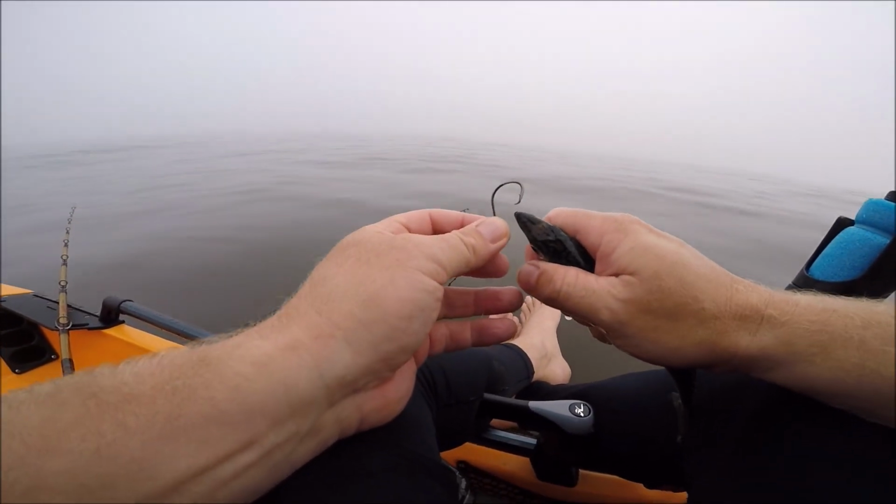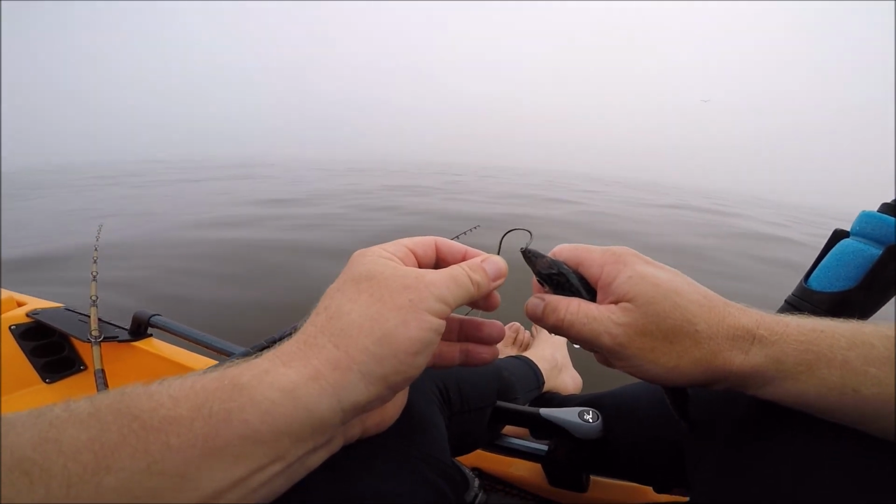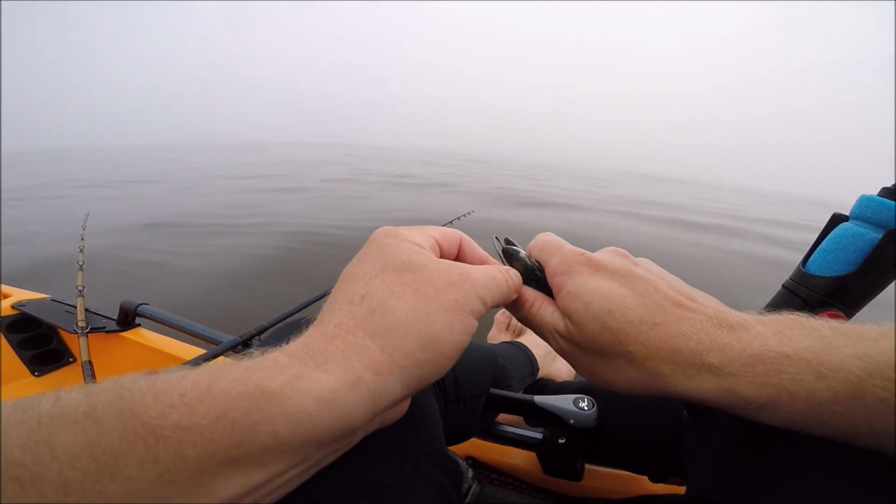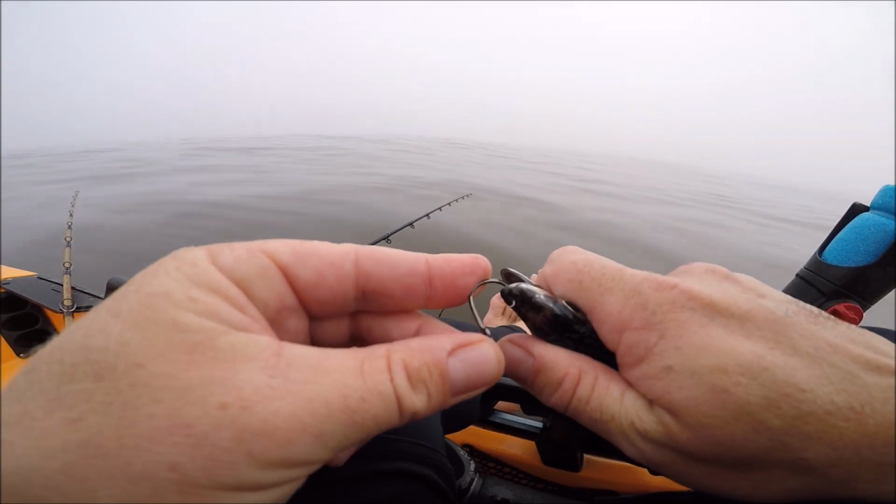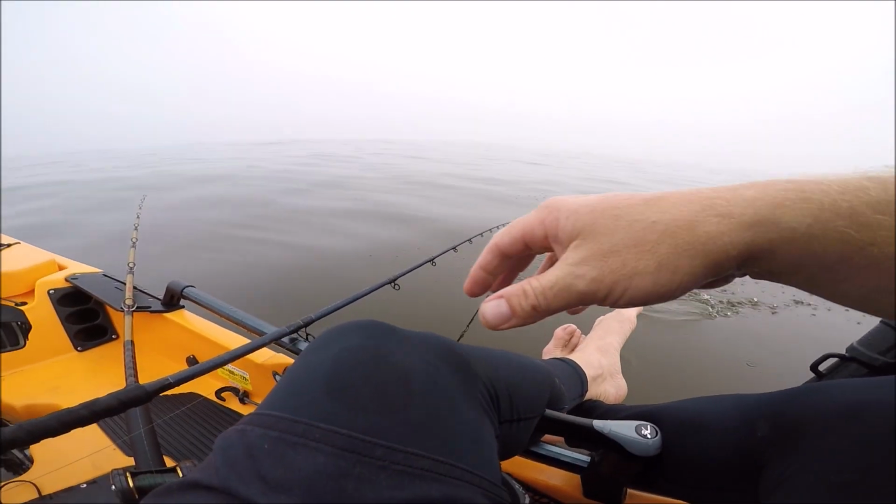I like to hook the greenback. A lot of people will go sideways through the mouth like this, through the nose. I find that it causes a lot of trauma. I'll go upward through the jaw, kind of between where the skull and the jawbone meet, if you can see right there, kind of where it came through. And just gently pop it through. And he's off.